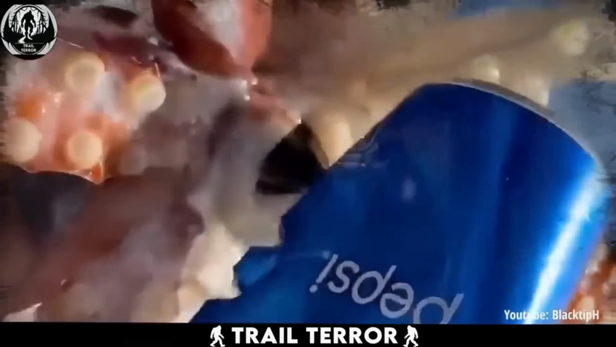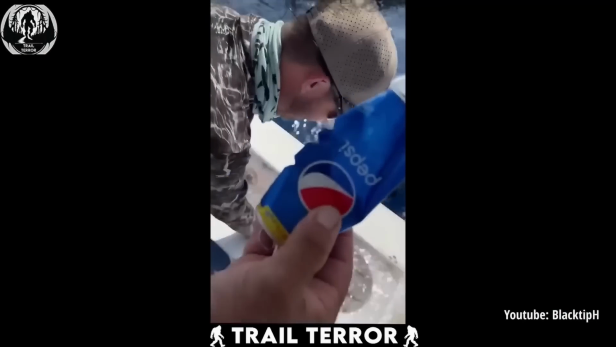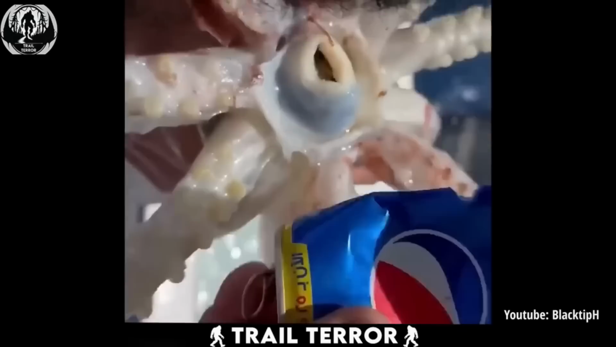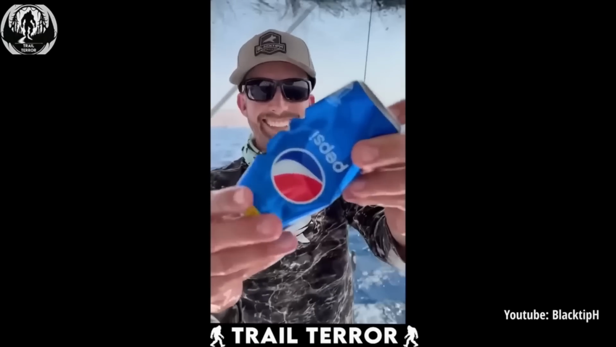See it go in for another. And again. Imagine if that were your finger instead of metal. Bottom line: if you ever see one of these in the wild, admire from a distance. Trust me.